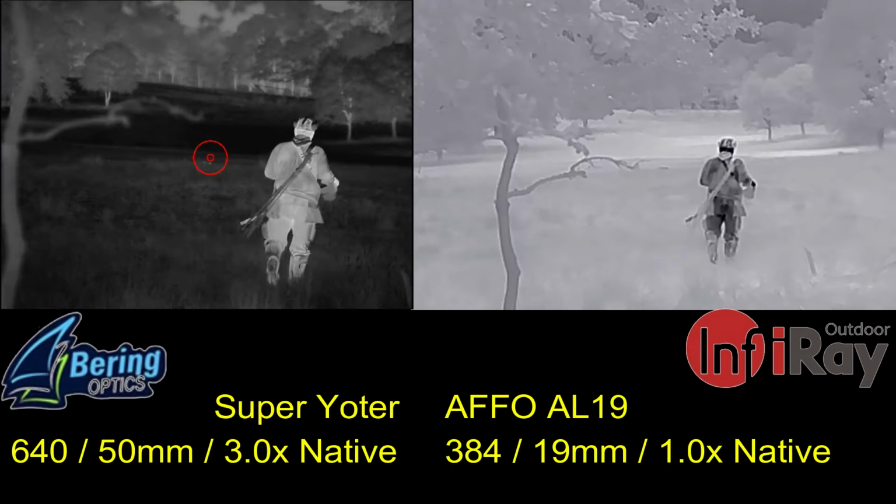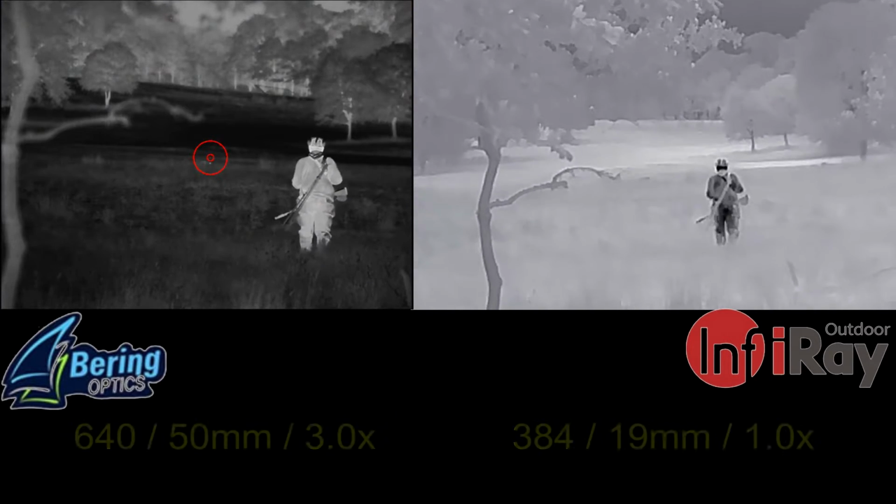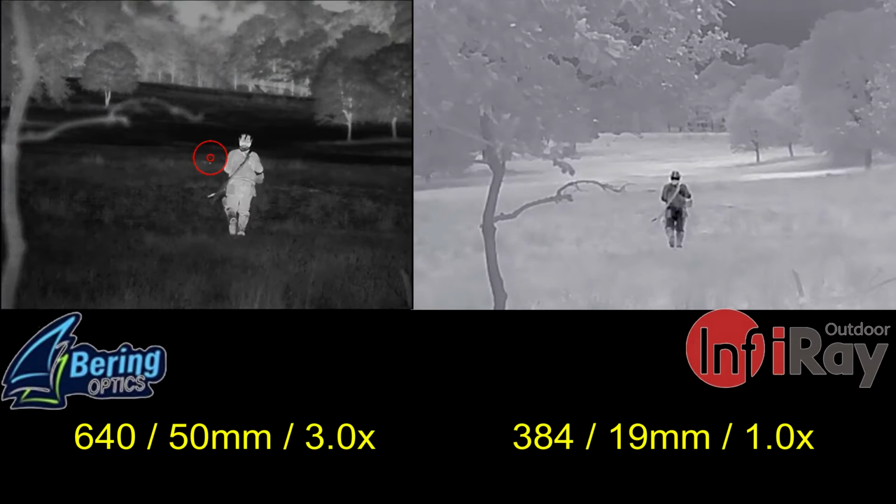And here you can see a comparison between the Bearing Optics Super Yoder on the left and the InfiRay AFFO AL19 on the right. Of course, during this time, Ben isn't even touching the rifle. It is just being left alone. He is hand-holding the AFFO AL19.